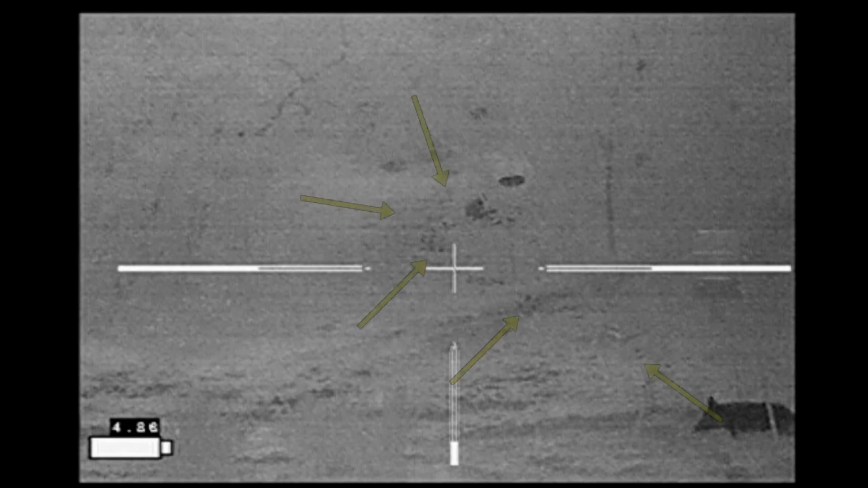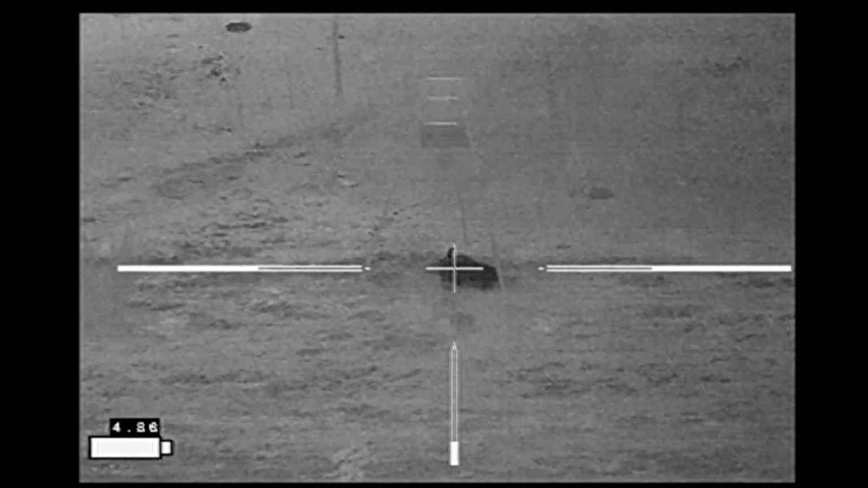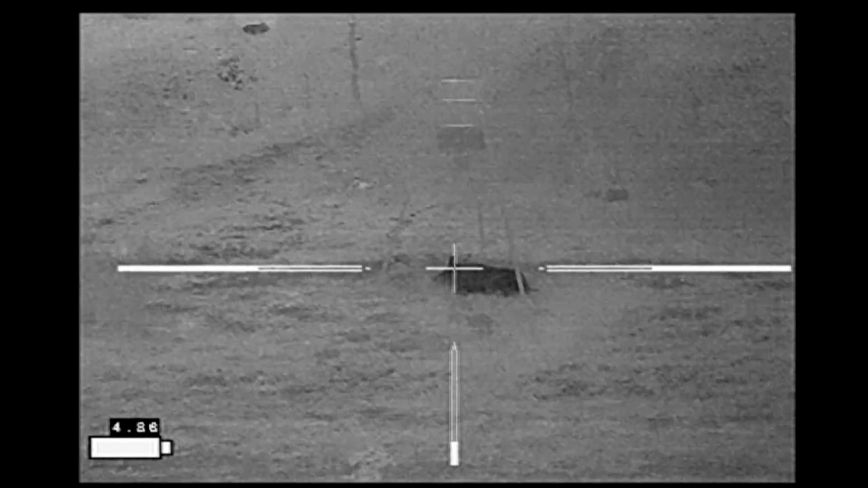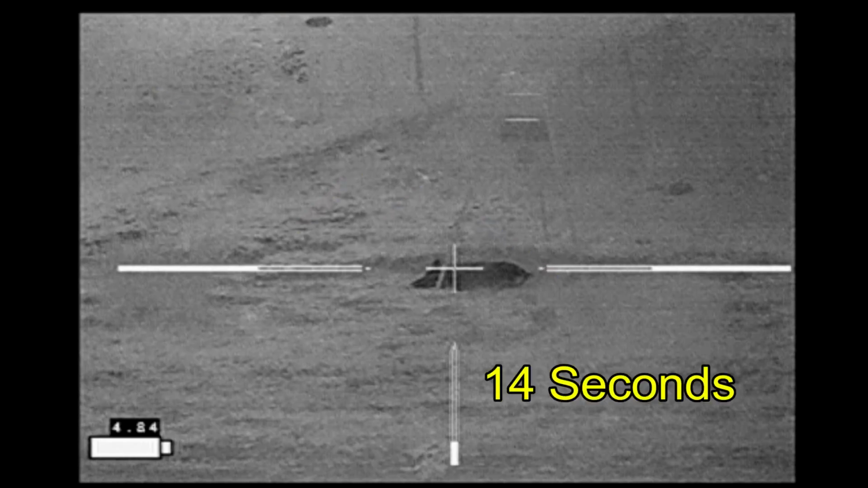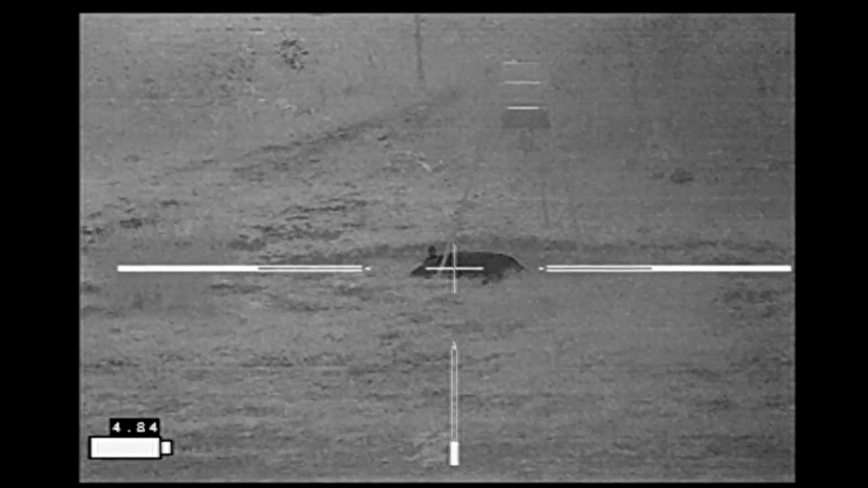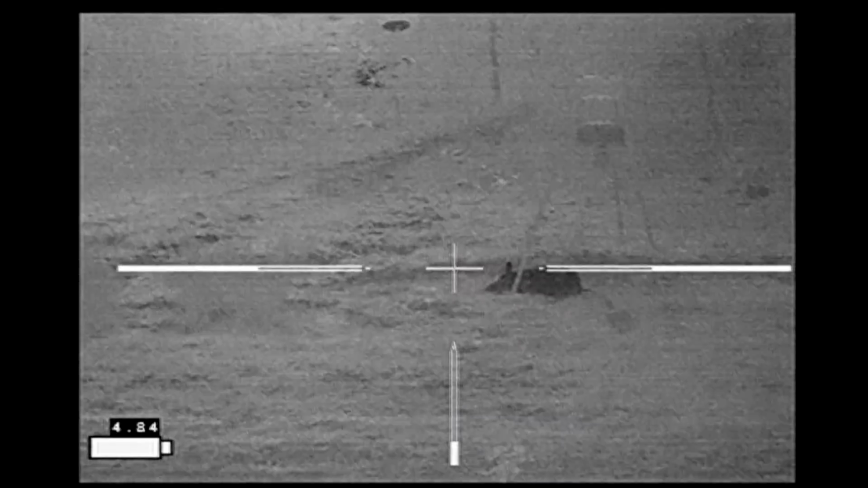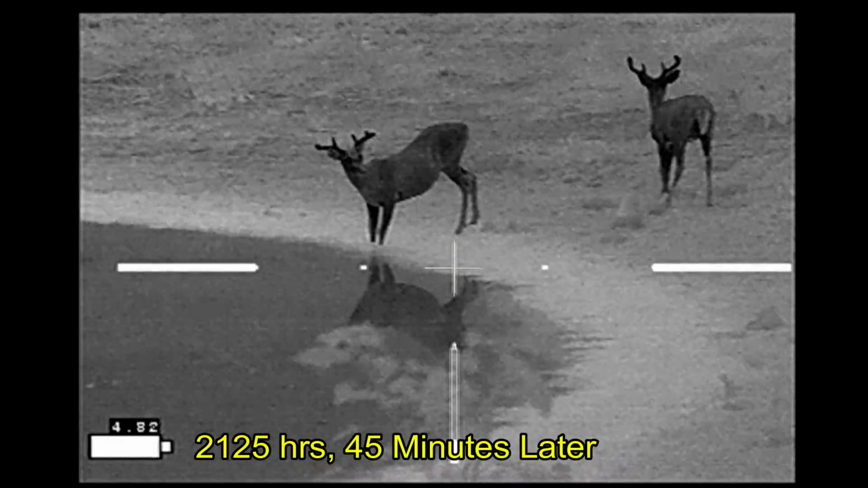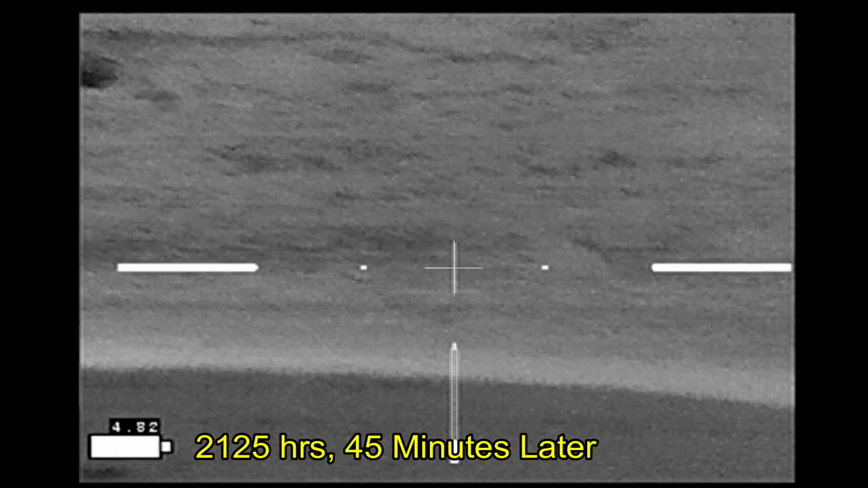Alright, we can see the blood trail made by his opening shot. Nice dark spots on the ground just immediately after the shot. Here I'm concentrating on my hog that's doing the curly shuffle, and if you look above, the blood trail has gone from black hot to white cool in just 14 seconds. I think this is going to have to do with the fact that the blood has dropped below the ambient temperature but is evaporating, and so that's going to give a cooling property, and that is why it's showing up as white cool, and it happened very quickly.